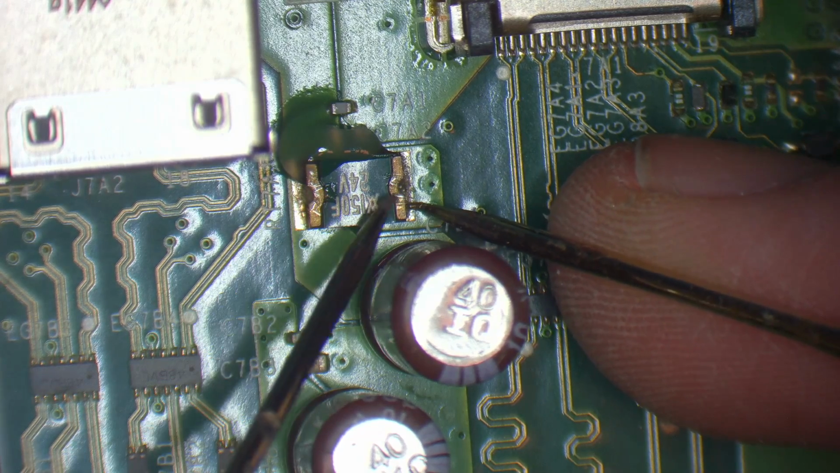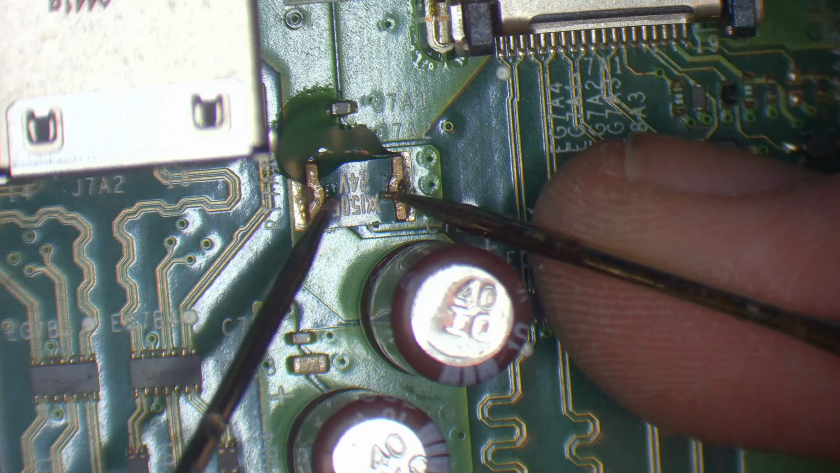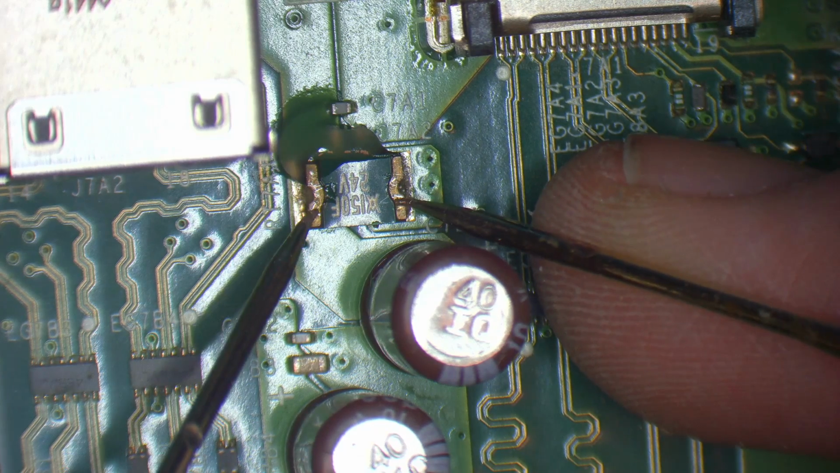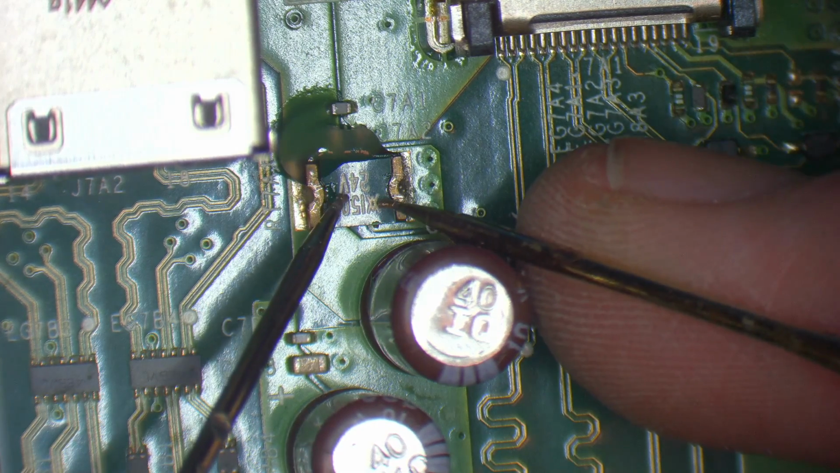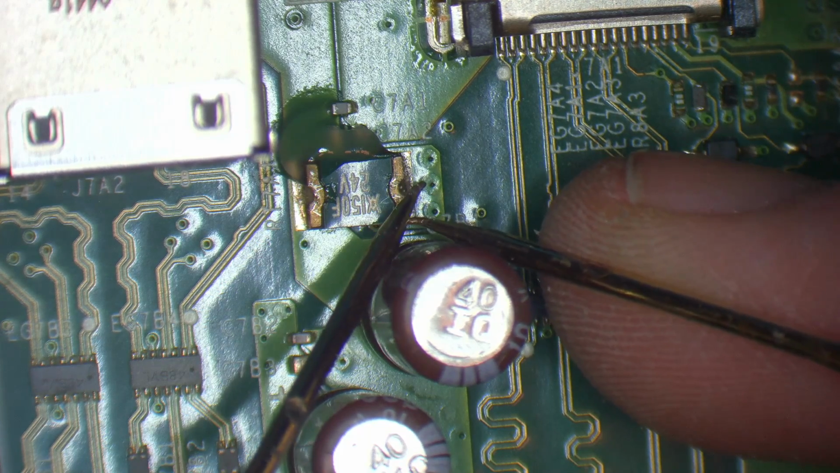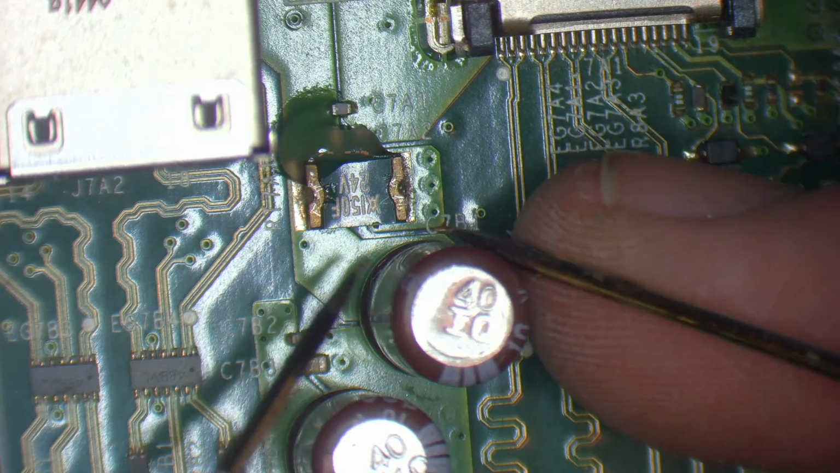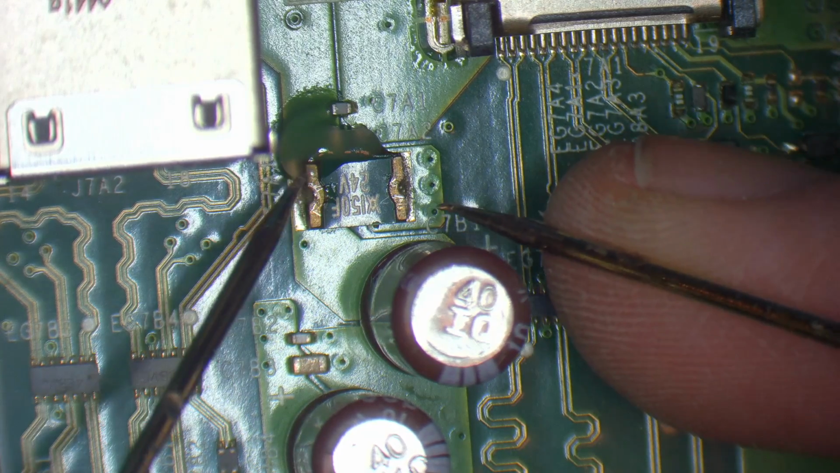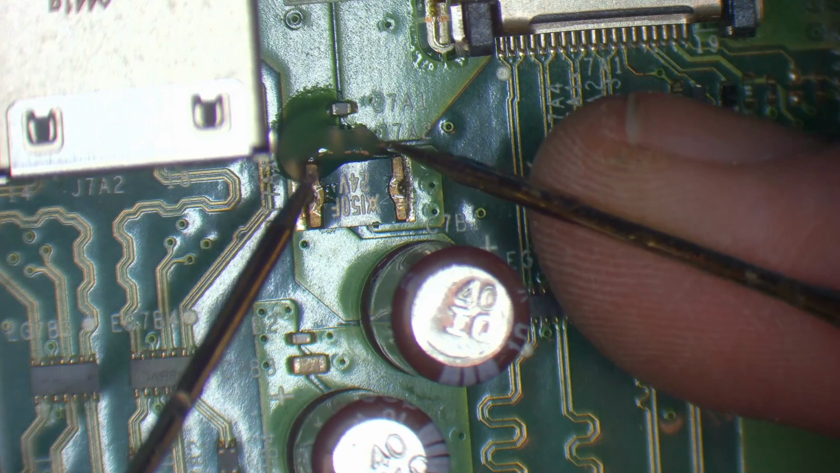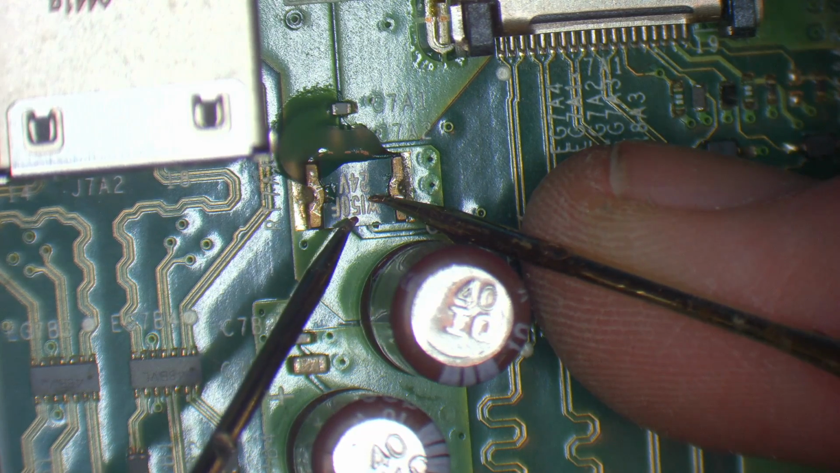Unless the short was on a certain side of the board and it just so happened that this was getting hot. Then it is possible for this component to make a difference, but we'd still have a short on one side, but we wouldn't have a short on the other. So that's one way you can find out which side of the circuit the short is on, by just removing a fuse.